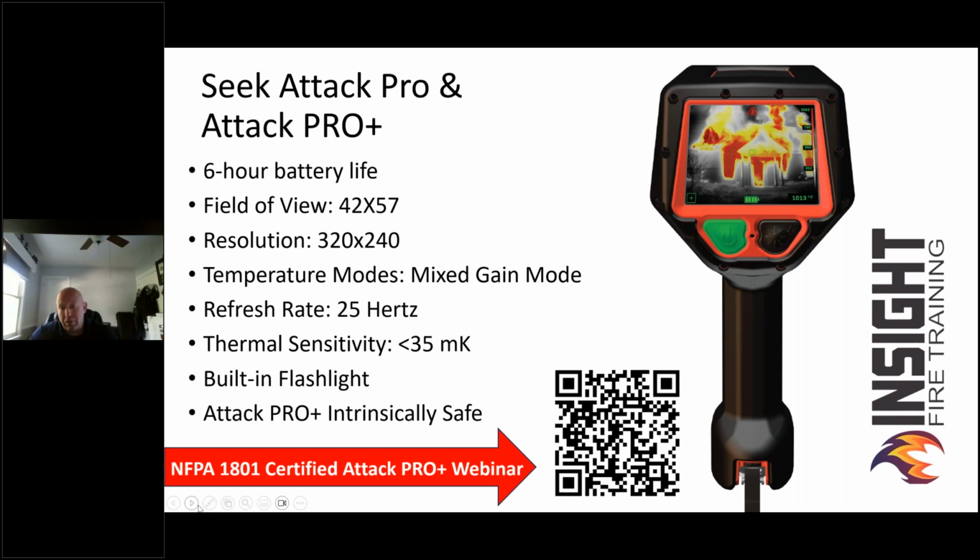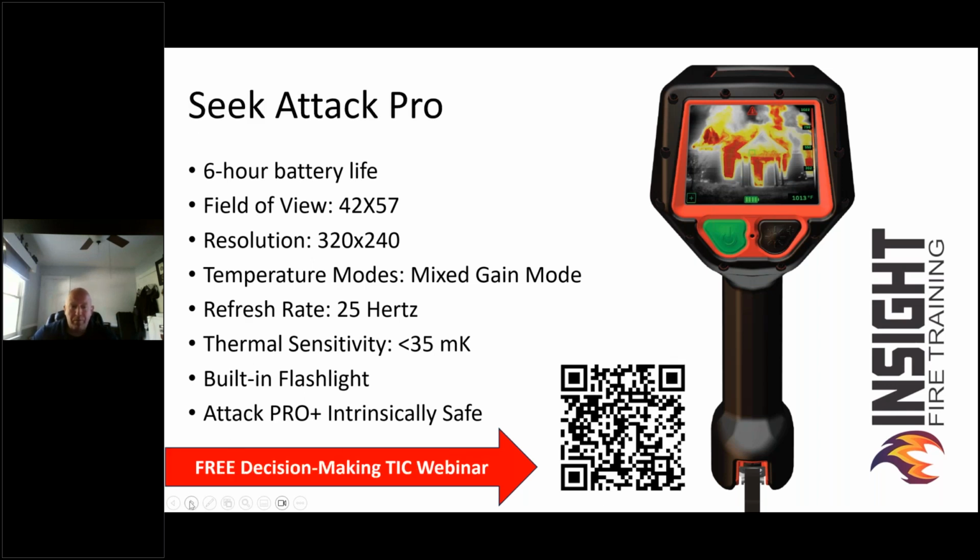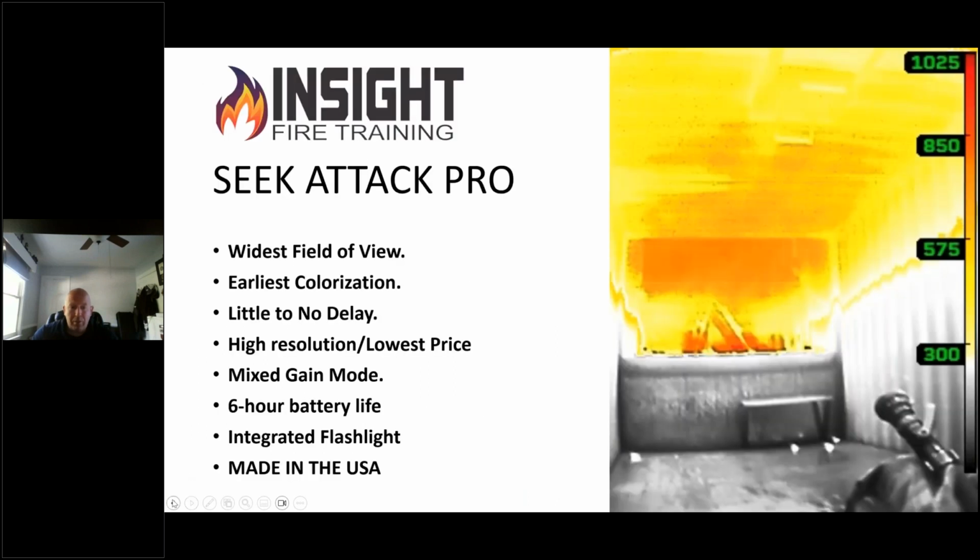It is intrinsically safe, which is an NFPA requirement. If you look at the bottom of the Attack Pro Plus, you will see a locking switch on the battery, which keeps you from removing the battery easily. That is frustrating to many, including myself, but NFPA requires that, because if you pull the battery out or put it back in, you may cause an ignition source or spark. So, oops, I think I hit the button too fast.